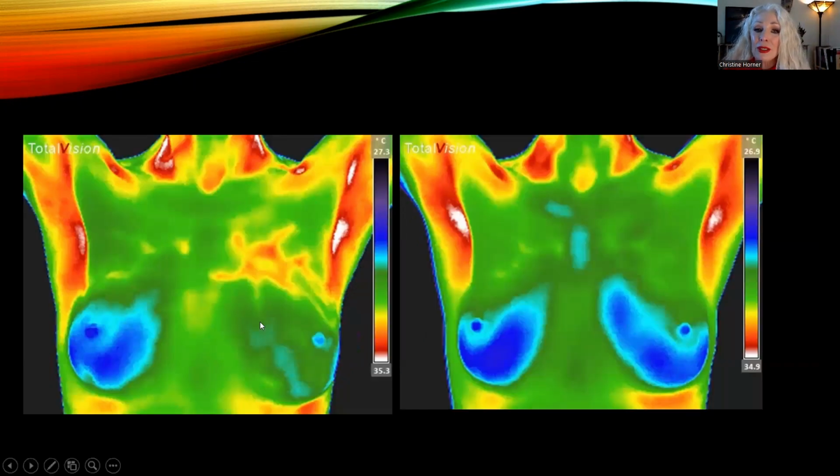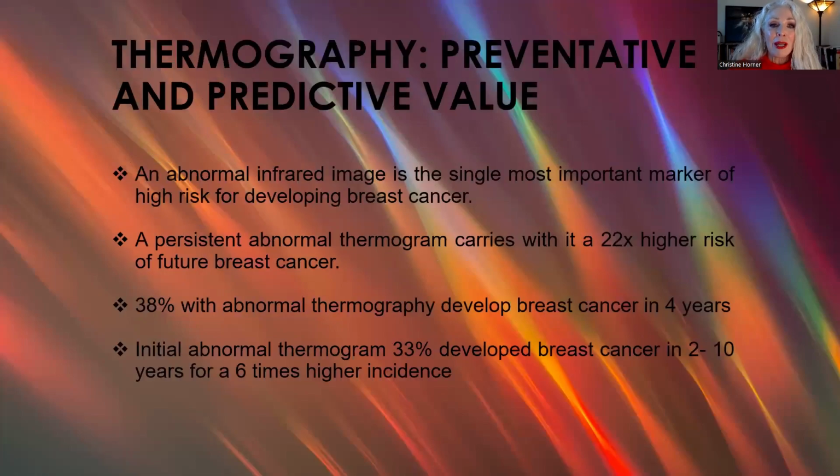So here's just another instance where you can see, if we're looking at symmetry, the left breast is a lot warmer than the right, and the left nipple is a lot warmer. We have this closed circular pattern, which is one that carries a little bit more risk with it. She did the same thing, the full court press diet and lifestyle for 3 months, added the nutritional supplements, and this is what she looked like 3 months later. So to me, this is the most valuable tool we can possibly have, and I recommend this for everyone. I'm going to skip through.